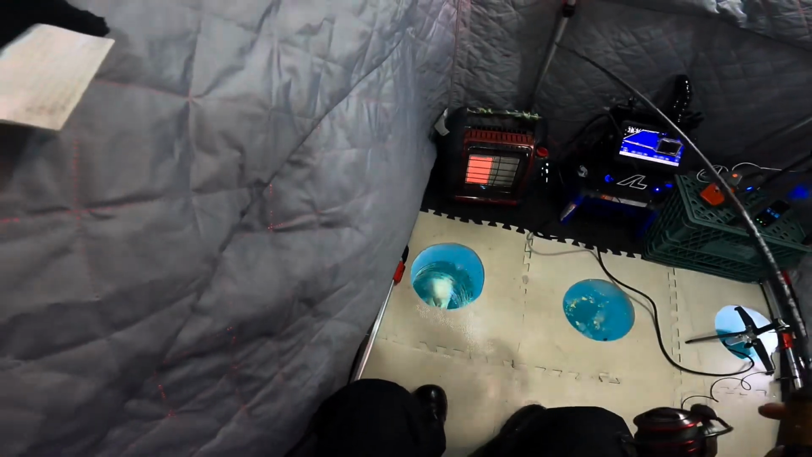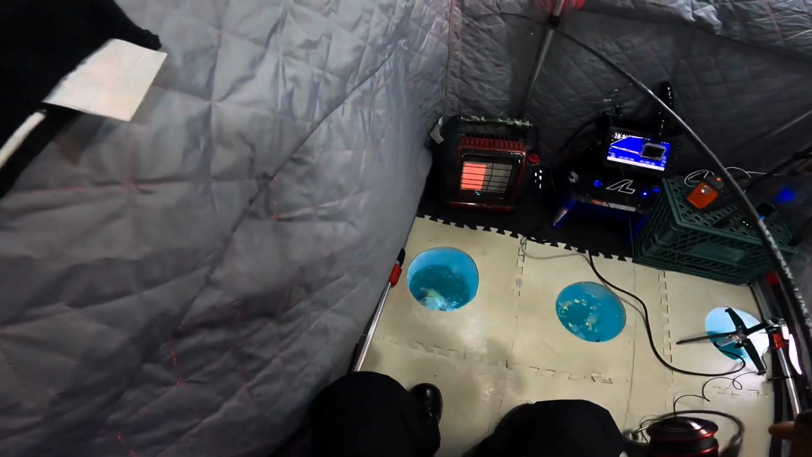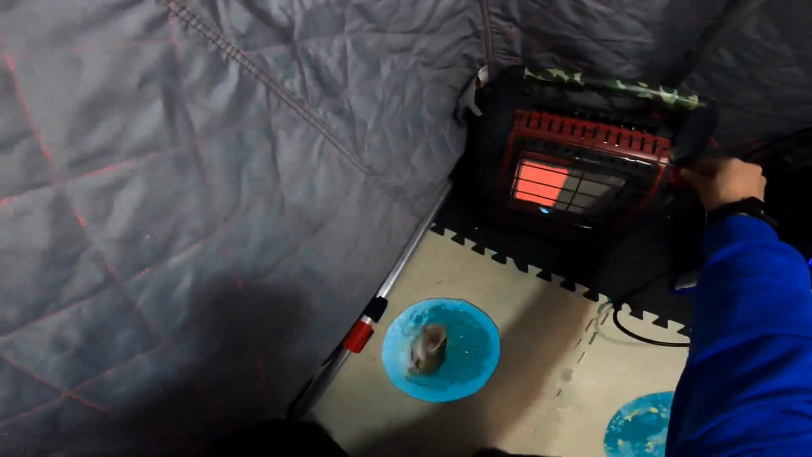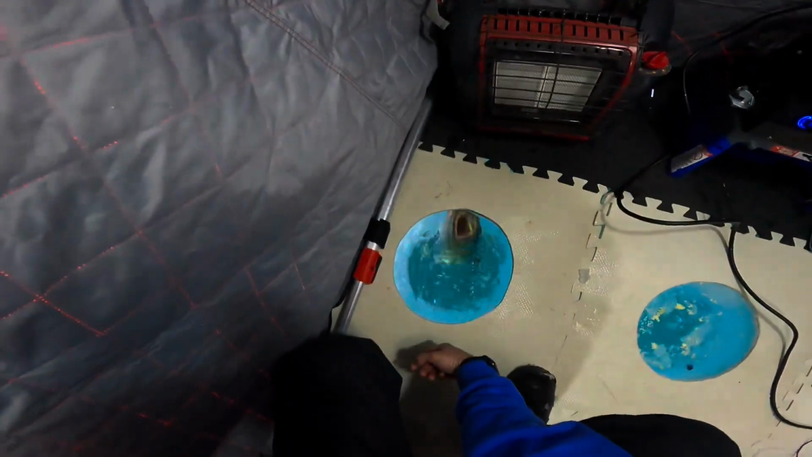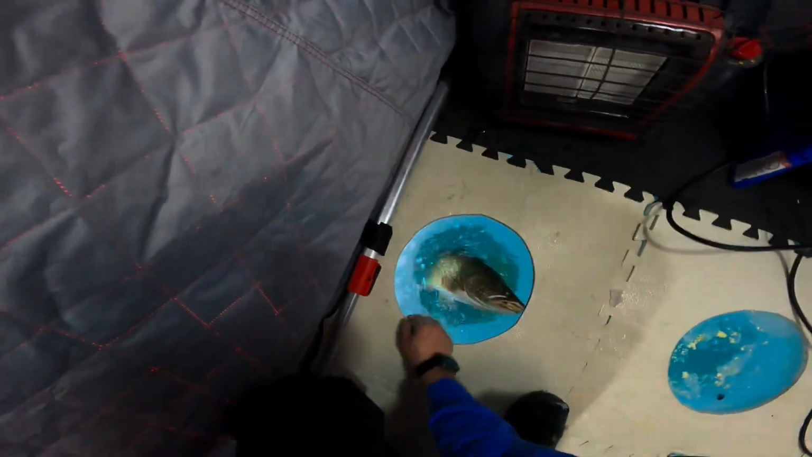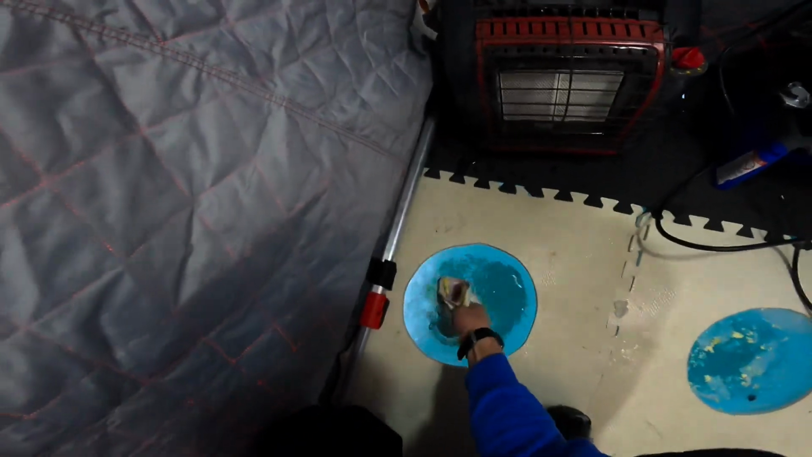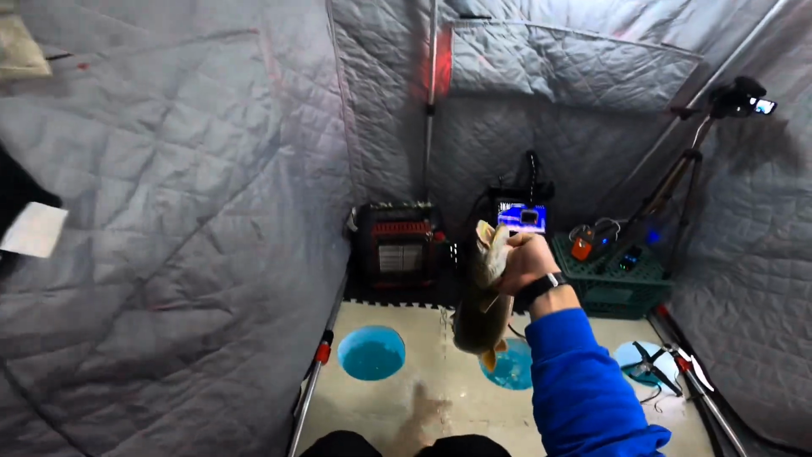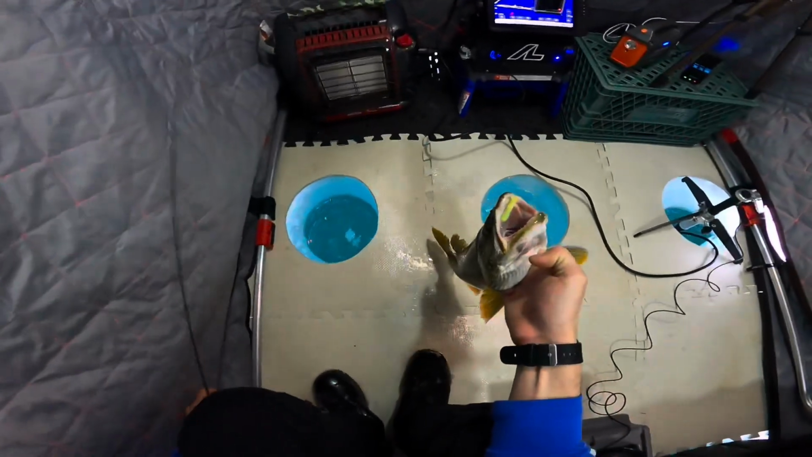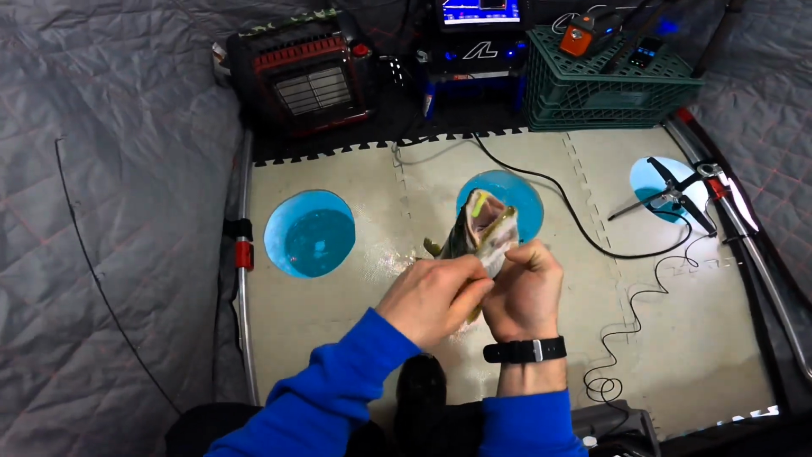Oh yeah, that's a better one. Better than the last one. Oh yeah. Yeah, about the same. Easy, but easy. It's hard to grab. There we go. Second of the day within like 20 minutes. There was another one there too that came in when I caught this guy.